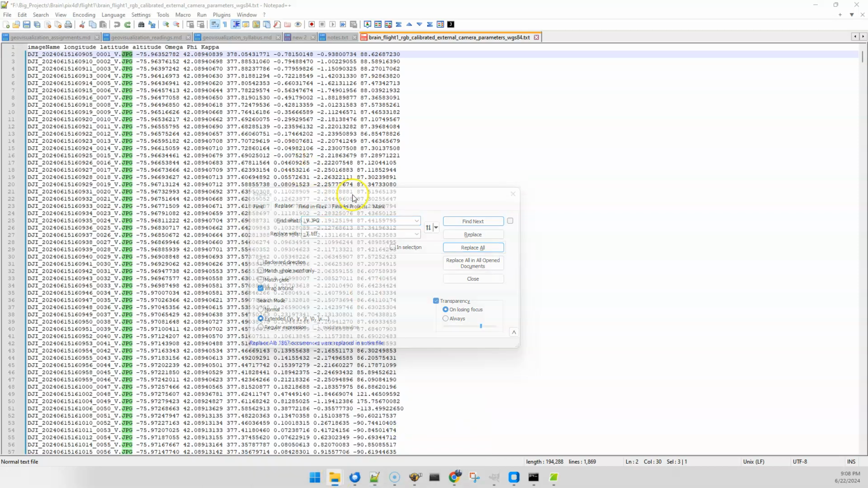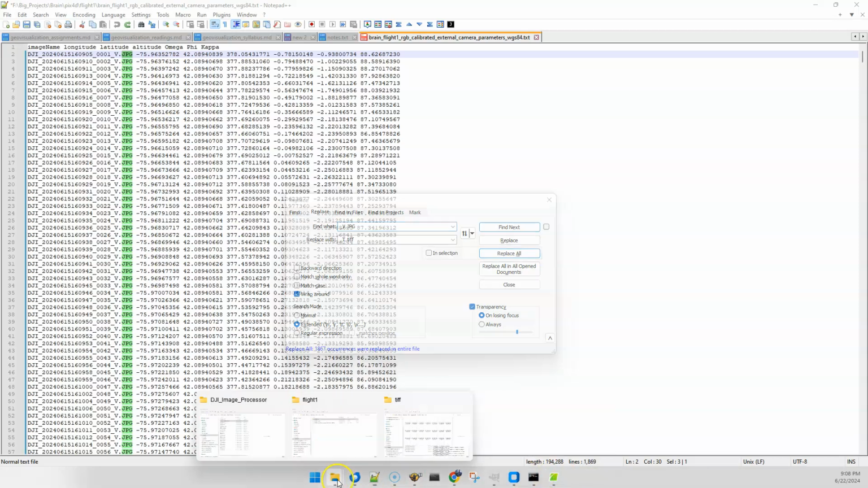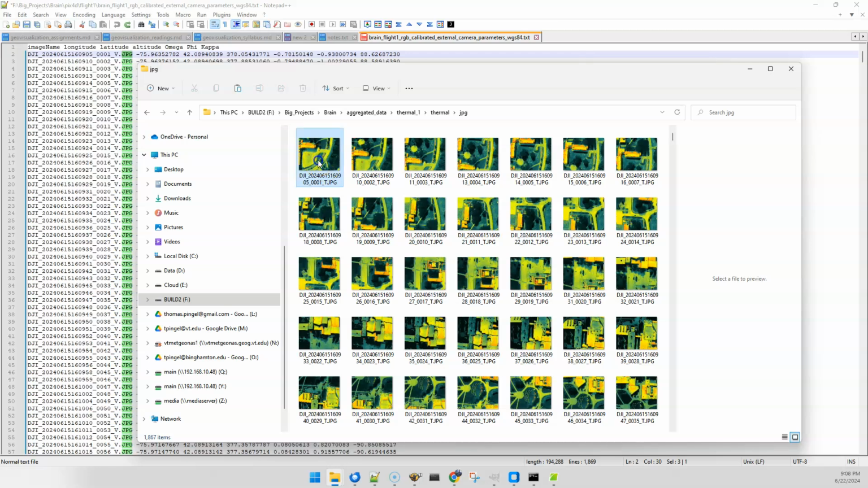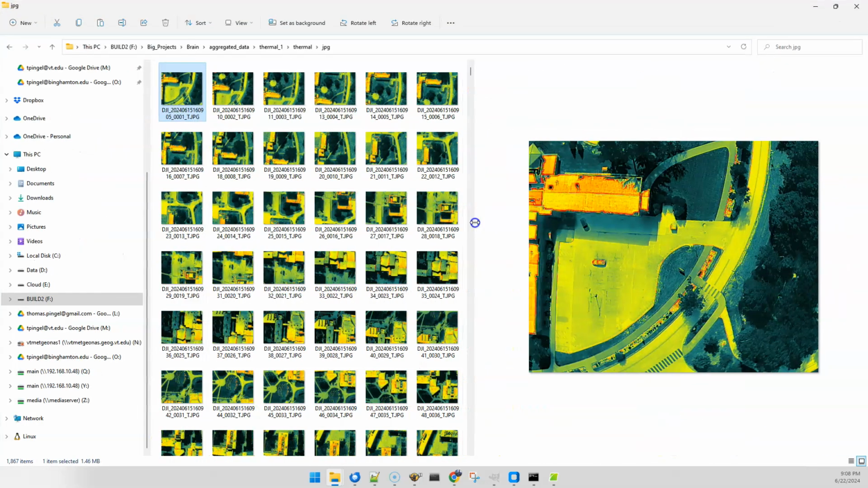If we look at the images that we're working with here, the thermal images come in as JPEGs, and they look like this. So these are radiometric JPEGs, but